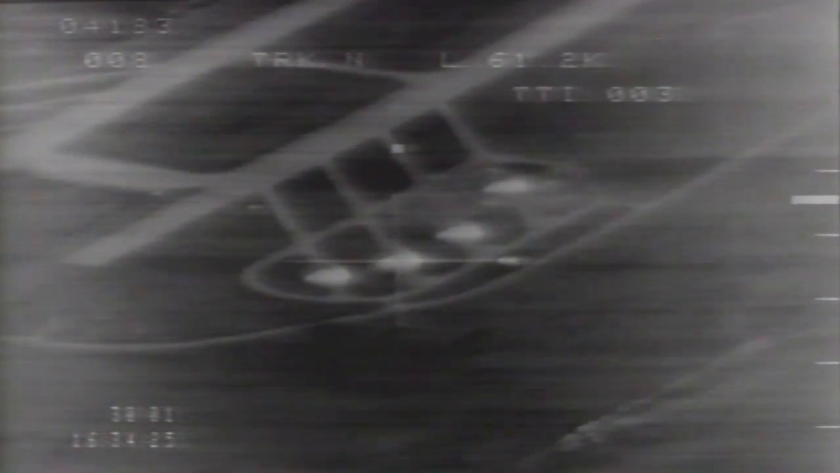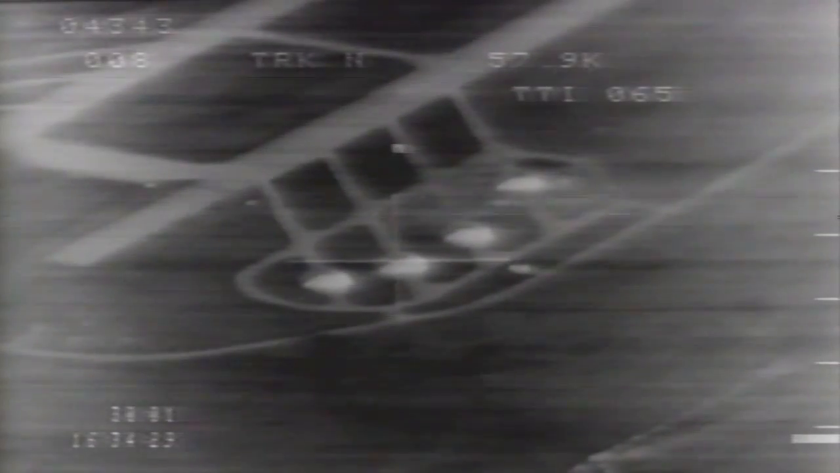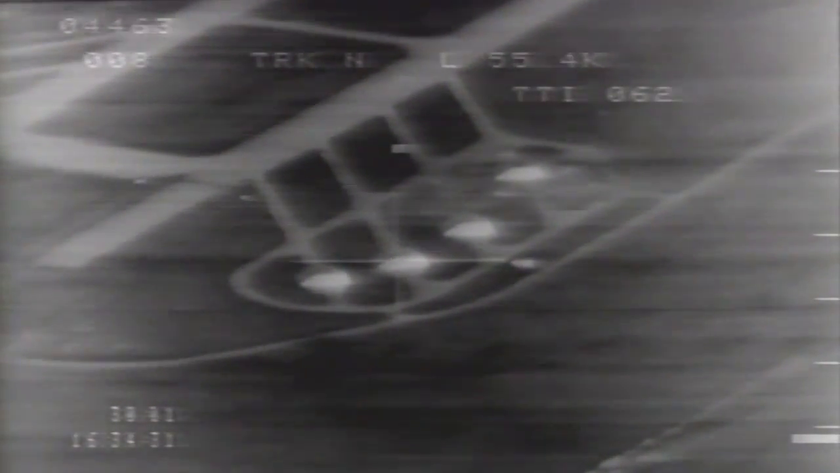Do some snow plowing here. Okay, the speeds are good for the release. 5 seconds. Come on the tickle button. Yep. On the tickle button. Bombs are gone. I got bombs gone with a hack, and I do have time to attack also. Coming right to 135, Dave.